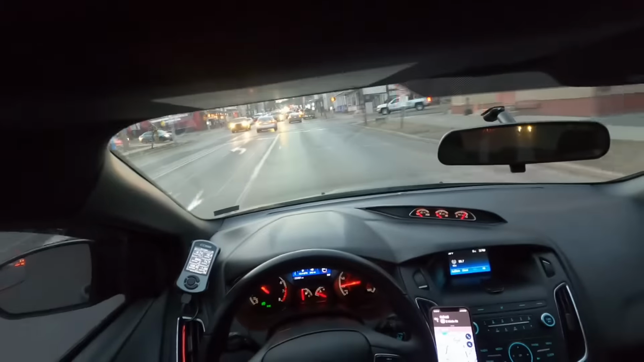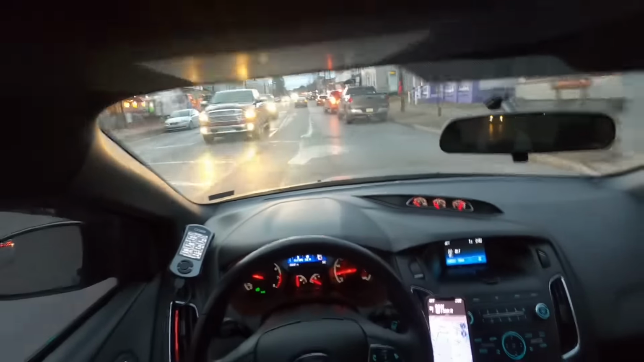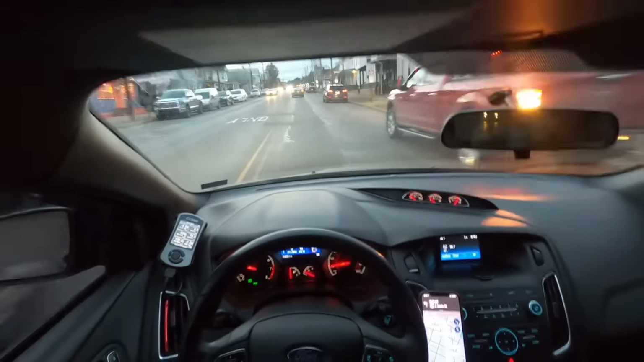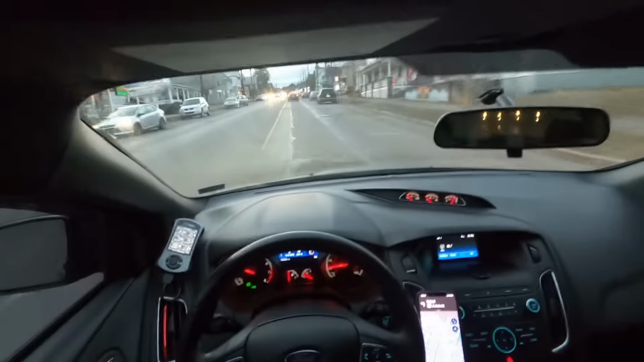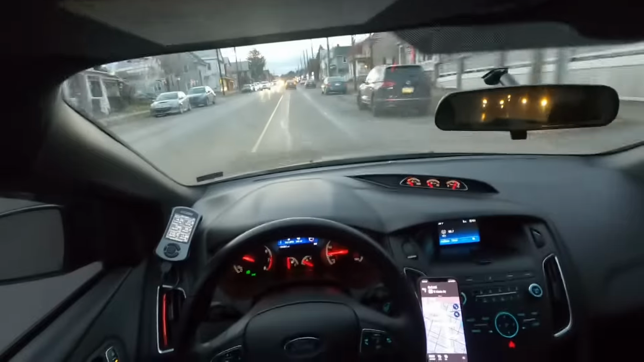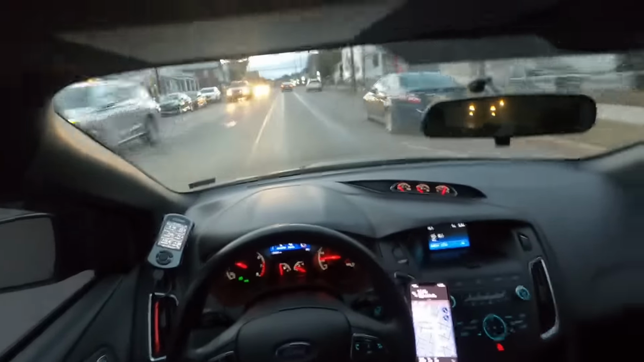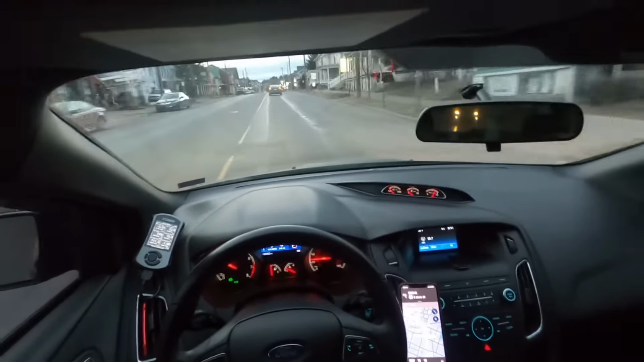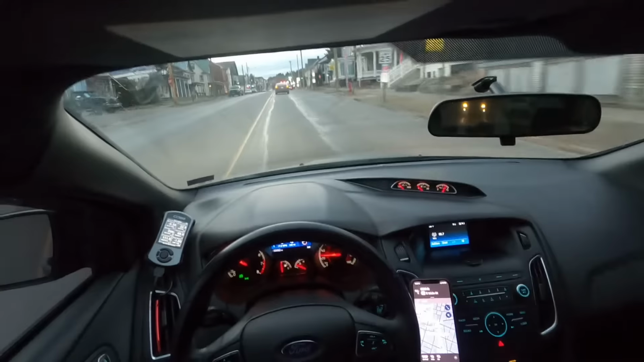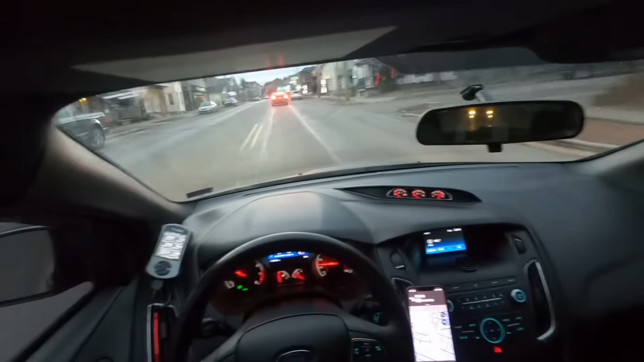Oh, I forgot, it also came with spacers with the stock wheels. I'm guessing the old owner had aftermarket wheels, and I guess he didn't get wide enough. Once the cold season's done, I'm getting aftermarket wheels and new tires and everything, so I'm probably gonna take those spacers off. I don't really like spacers on cars.